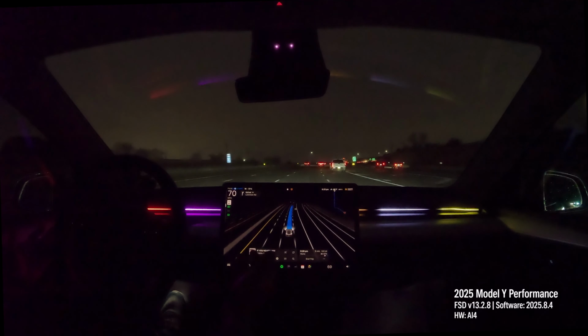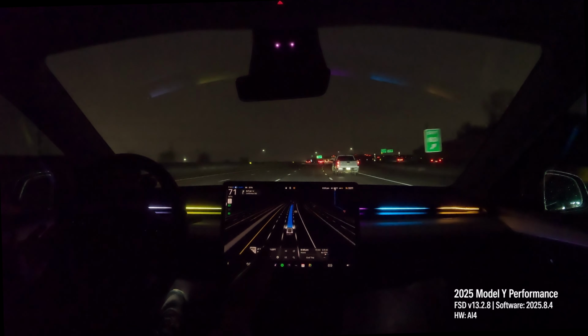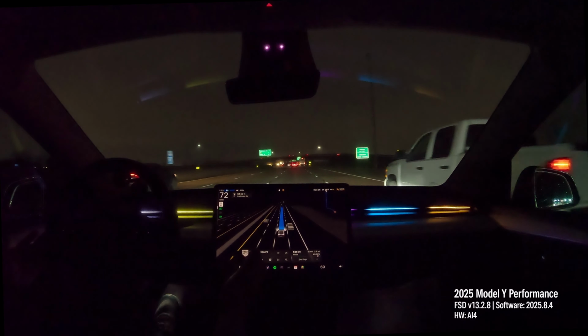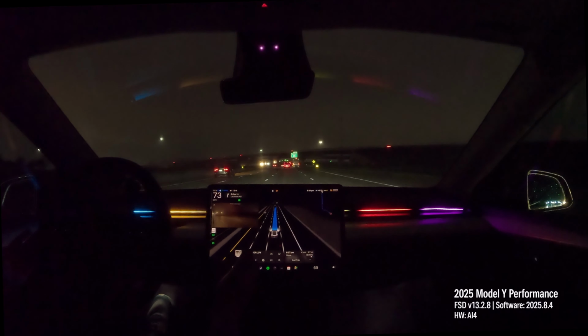As you can see, I did brace myself to take control. That's why it's important to pay attention, but luckily the car did maneuver around that quite well. So awesome job.